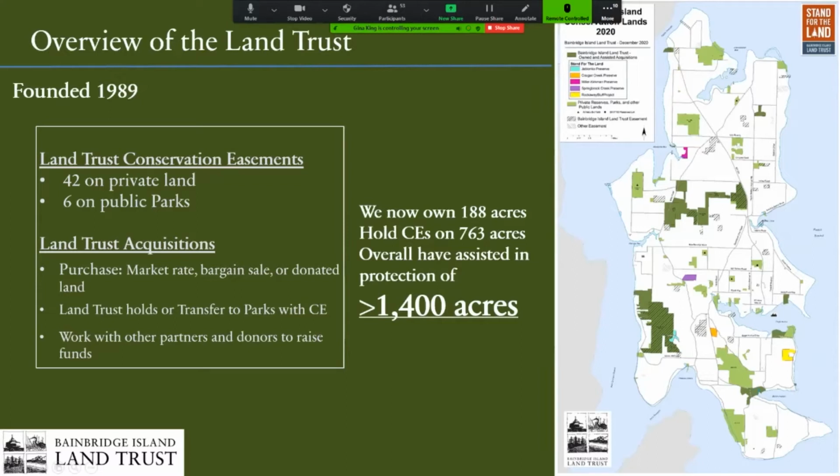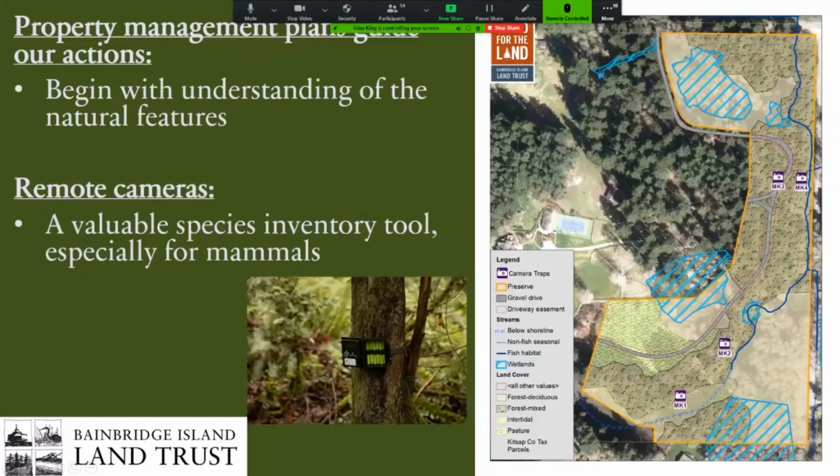We'll either hold on to those lands ourselves or transfer them to the Parks Department to manage. Through those mechanisms, we've protected over 1,400 acres. We hold 188 ourselves. That'll be over 200 once we're all done with the Stand for the Land campaign.